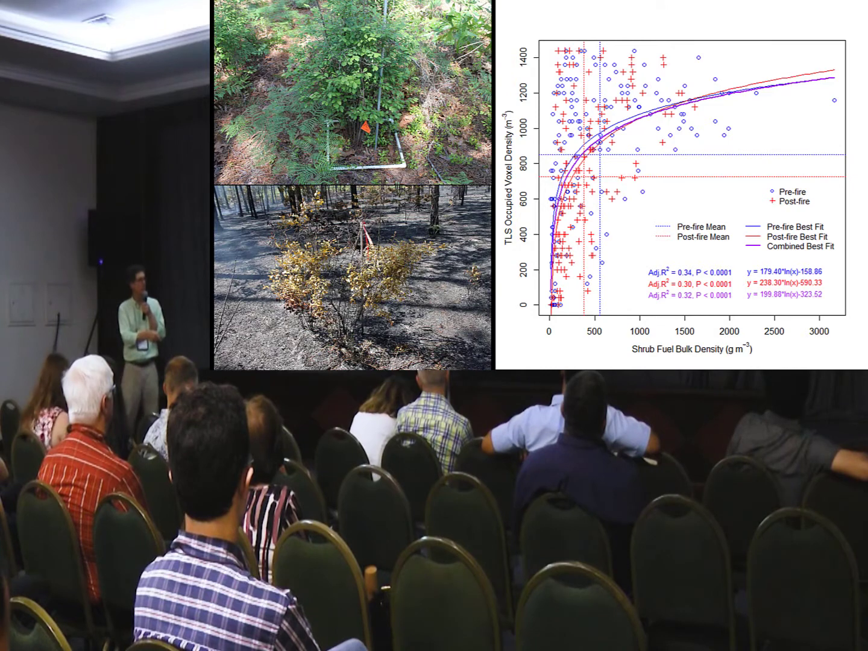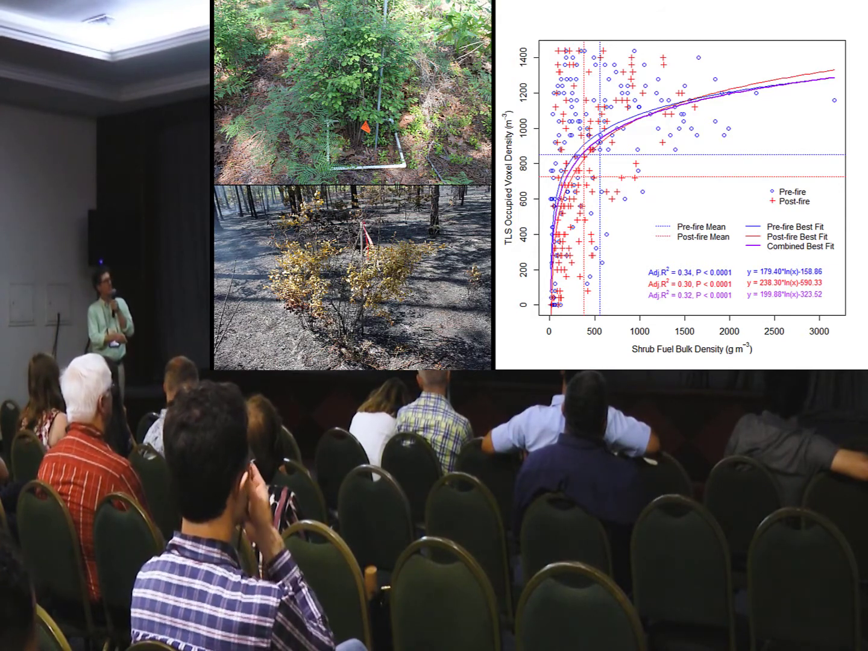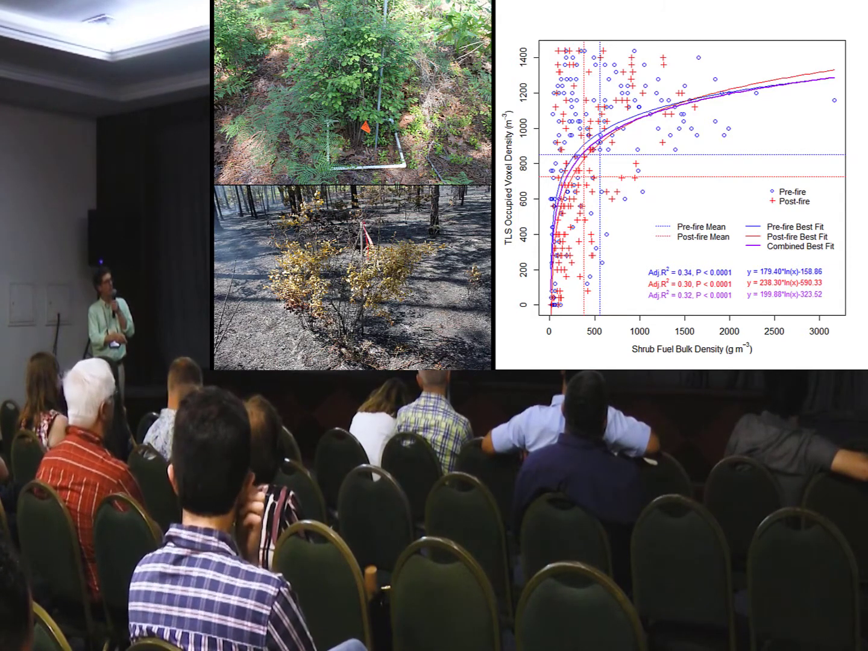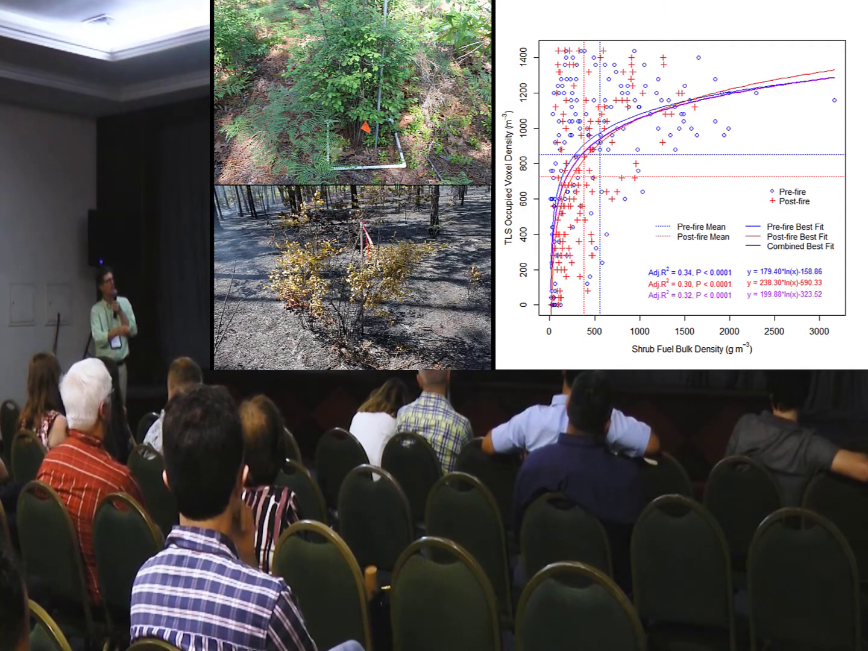Okay, so these are volumetric units, grams per cubic meter. And then we'll go back after the fire, take our post-fire shrub plots, and do the same thing with the post-fire LiDAR.